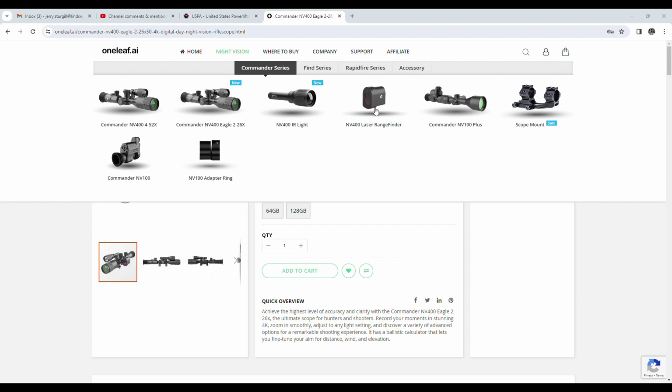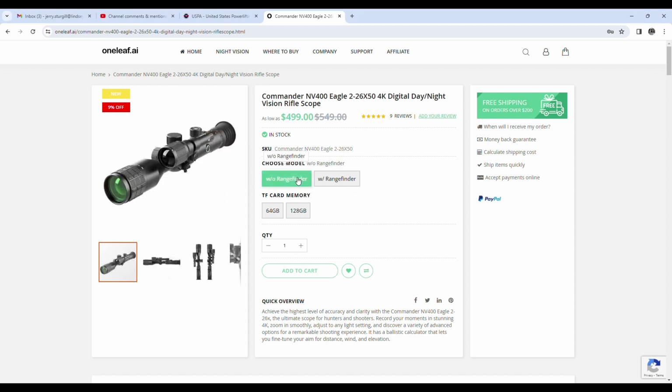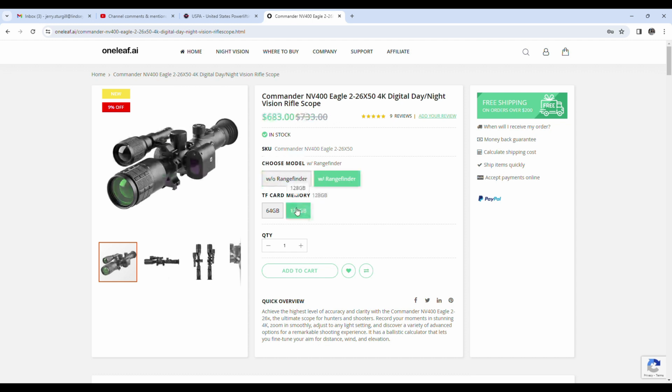Obviously, if you did that, it's going to be less expensive to purchase the unit without the rangefinder. And if you've already got yourself a rangefinder, then I guess you don't need this one. You can see it changes the price quite a bit if you don't have a rangefinder. And you can also see it comes with different internal memory there. I've got the 64 gigabyte, and that is certainly more than enough for me, especially just because I don't plan on saving a lot of things on it.